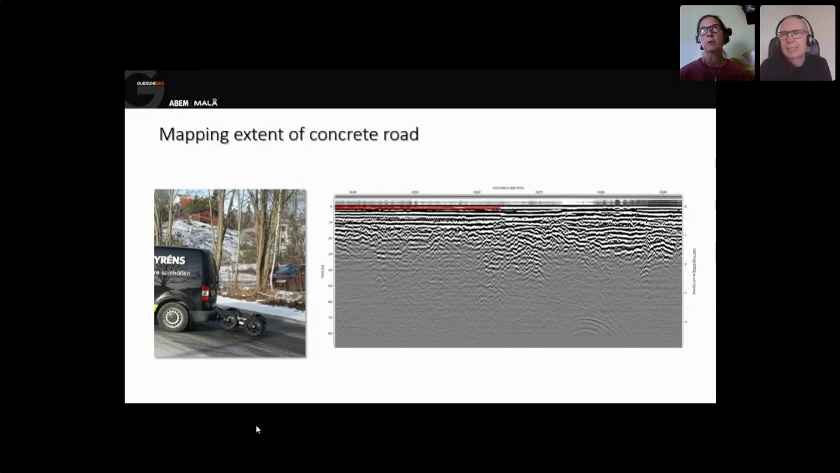So if you're working on a forest cut and they have left the forest debris on that cut, then you have to go on top of all that debris. Of course, it will affect the depth penetration and also the data quality. But most often, you will be able to see the bedrock.